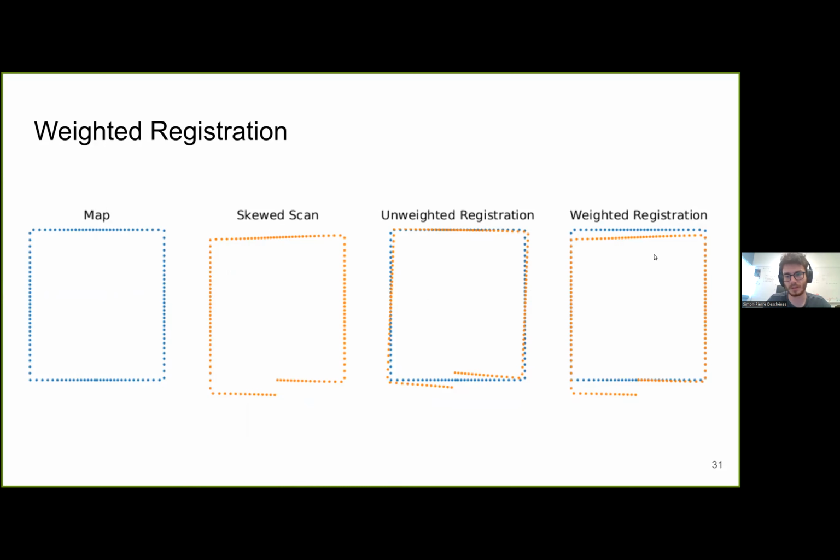And on the right, at the far right, we can see the registration result with our method. We can see that both the right and left wall are aligned properly. The top wall is not aligned because of the distortions in the scan, and the same goes for the bottom left part of the scan. But those resulted from distortions in the measurements that we could not correct.